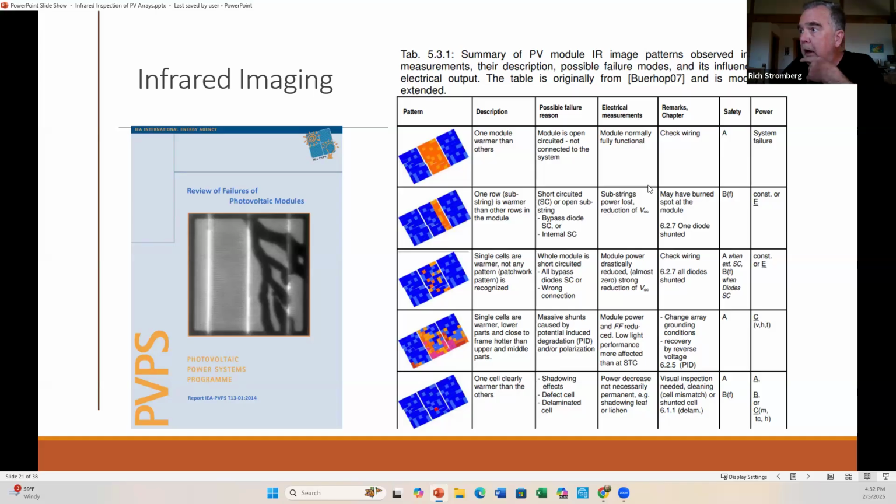But the whole module is about 4 or 5 degrees warmer than the adjacent ones. Here you can see one of the substrings, which is also a 4 to 5 degree Celsius temperature difference.